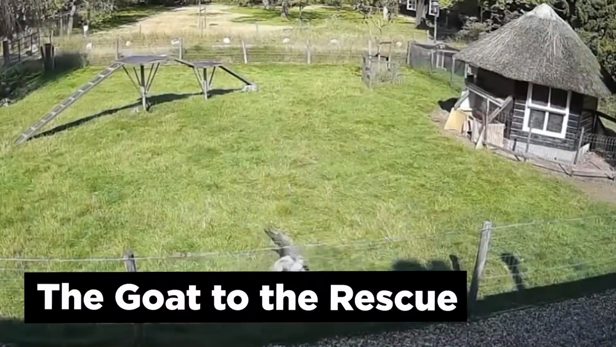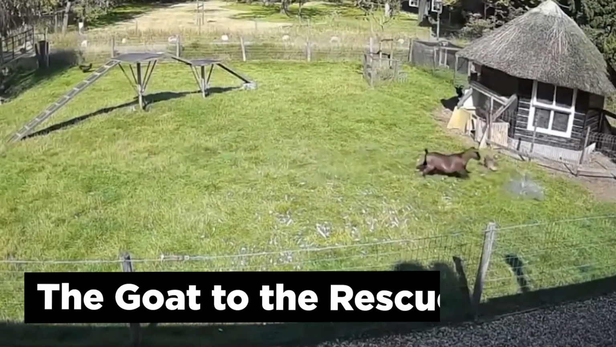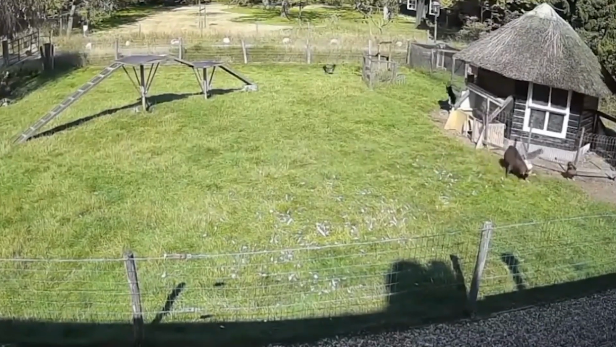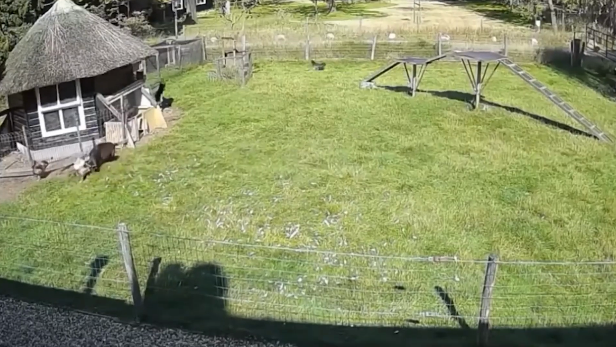The goat to the rescue. This amazing camera capture happened on a small farm when a falcon swooped into the pen and grabbed an oblivious chicken. As the feathers fly, the chicken tries to get away. A rooster makes an attempt at breaking the two birds apart, to no avail, but has no fear. Here comes Mr. Goat to the rescue.